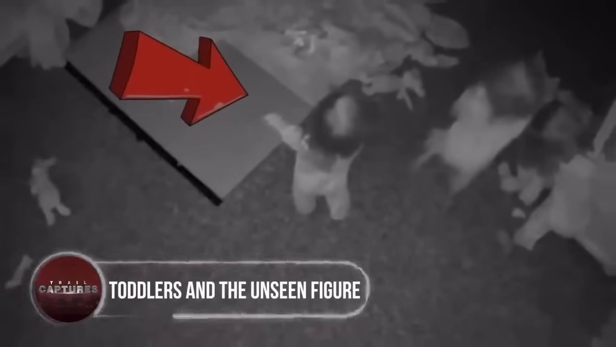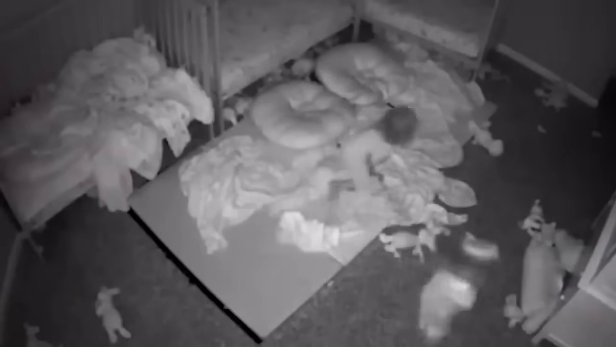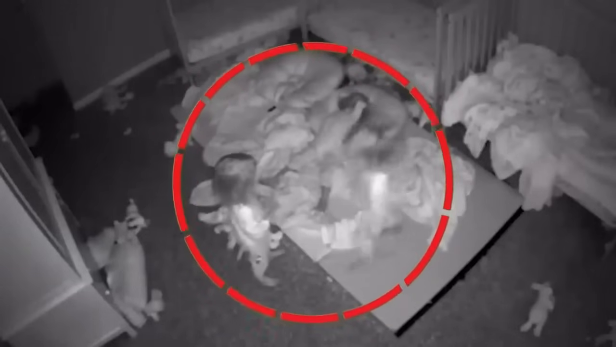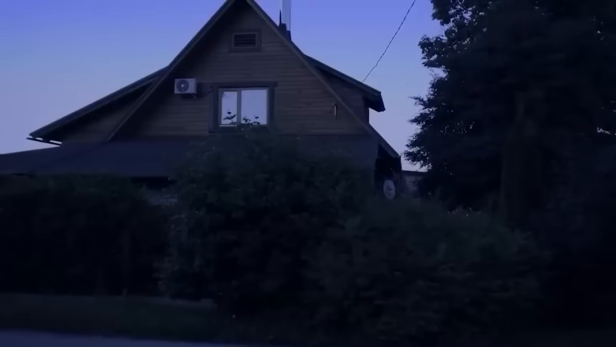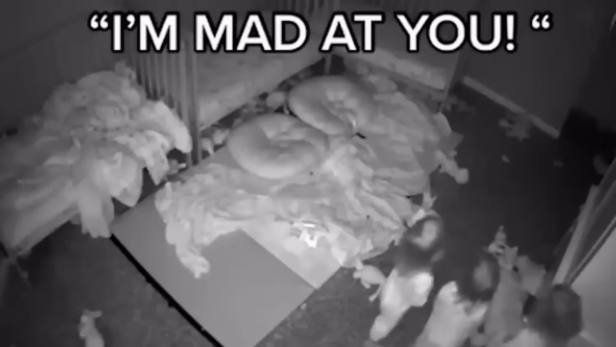Toddlers and the unseen figure. As the saying goes, children may have a heightened sensitivity to the supernatural world, and a video from a family just might prove this point. The footage, supposedly from a home security camera in the bedroom of three toddlers, captures a rather eerie post-nap scene. Instead of waking up happy and playful, the triplet girls seem upset and frightened.